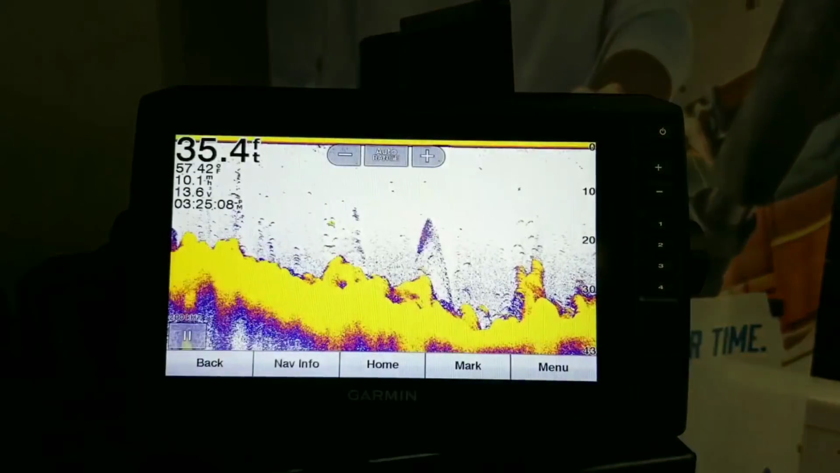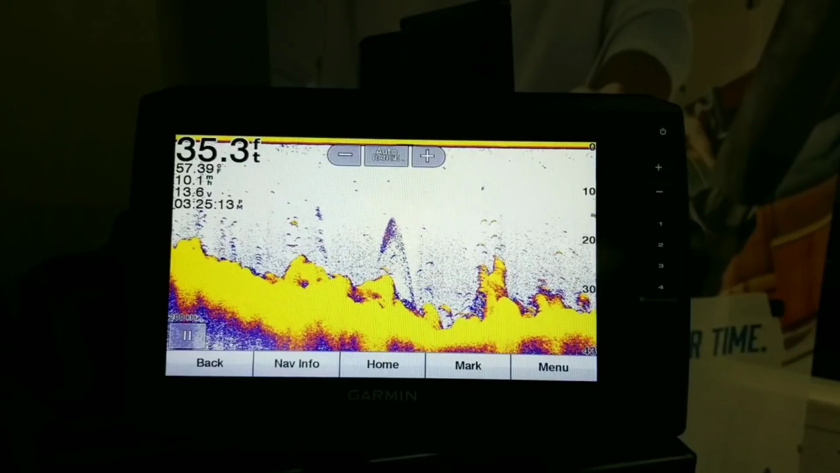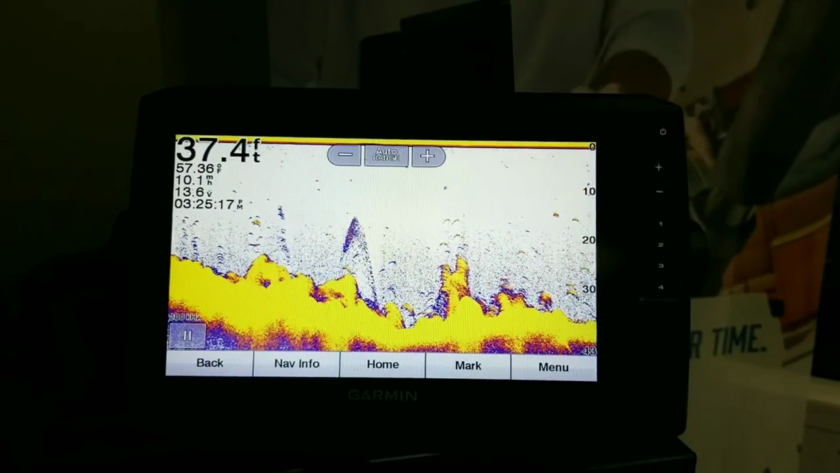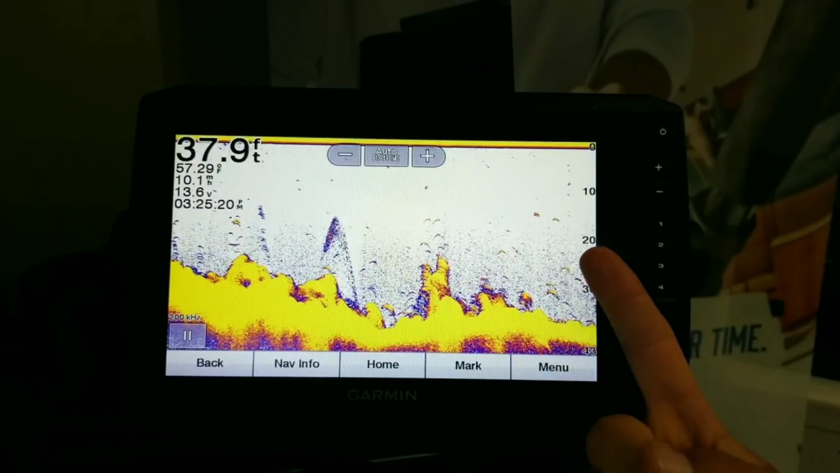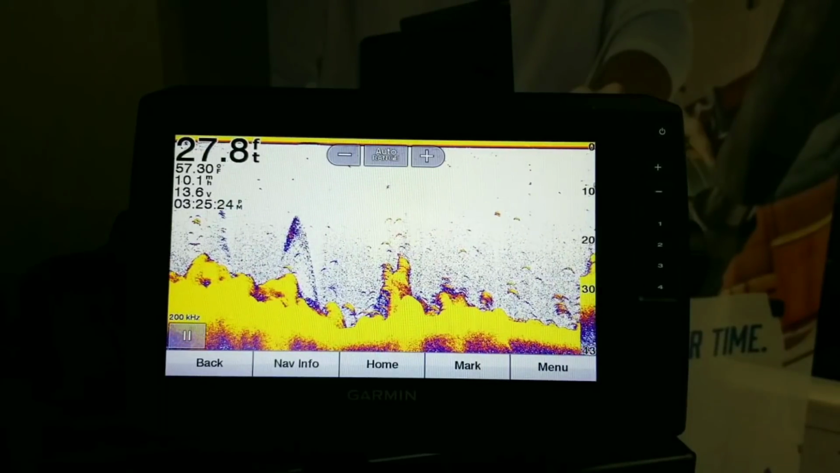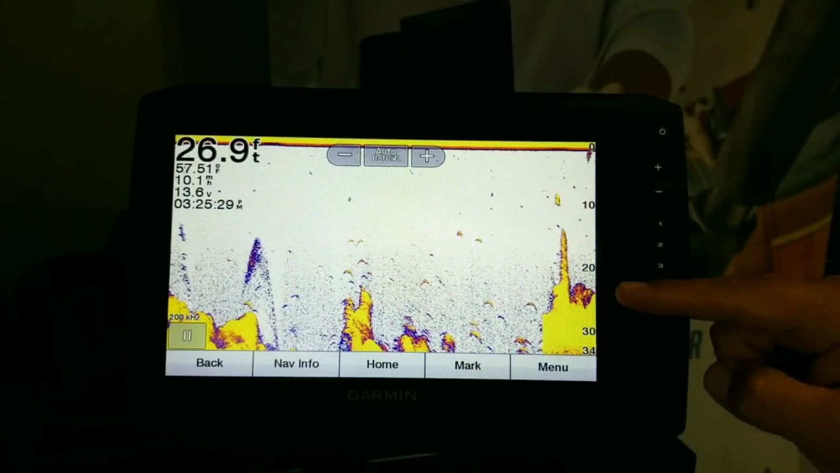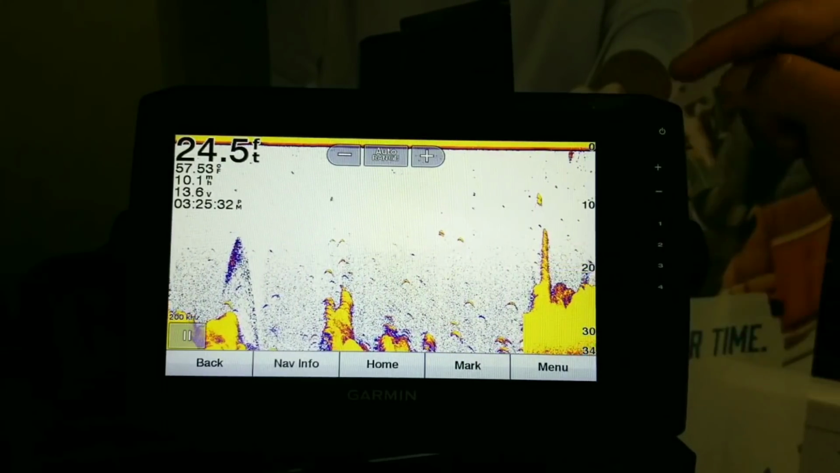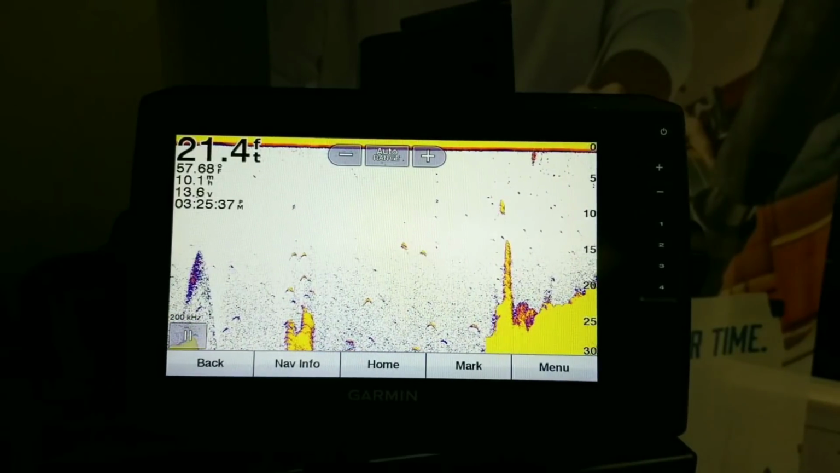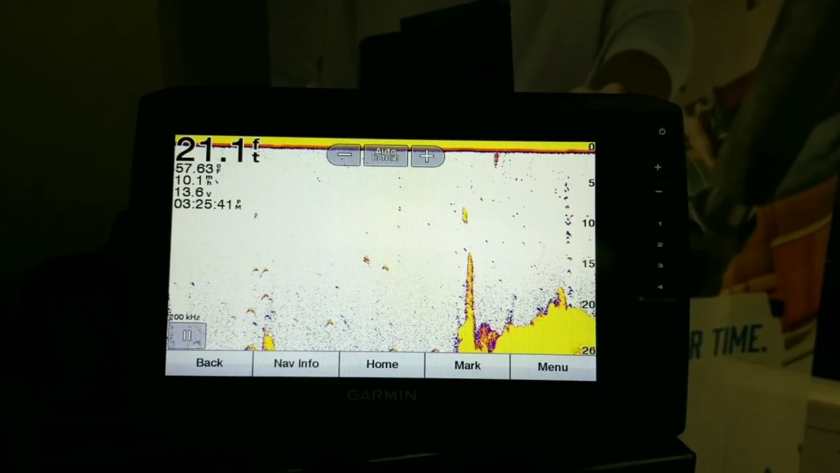So when we look at traditional, traditional shows us the bottom, and it's also going to be showing us bait. So you see these ellipses? They're called returns. These ellipses and returns in here are very often fish, which is pretty cool. The good thing about the traditional sonar, it does a pretty decent job of showing us the basic structure of the bottom, but mostly it does a great job of showing us fish in the area. Now, where's the downside of traditional? It's not great at showing me a really, really clear picture of the bottom.